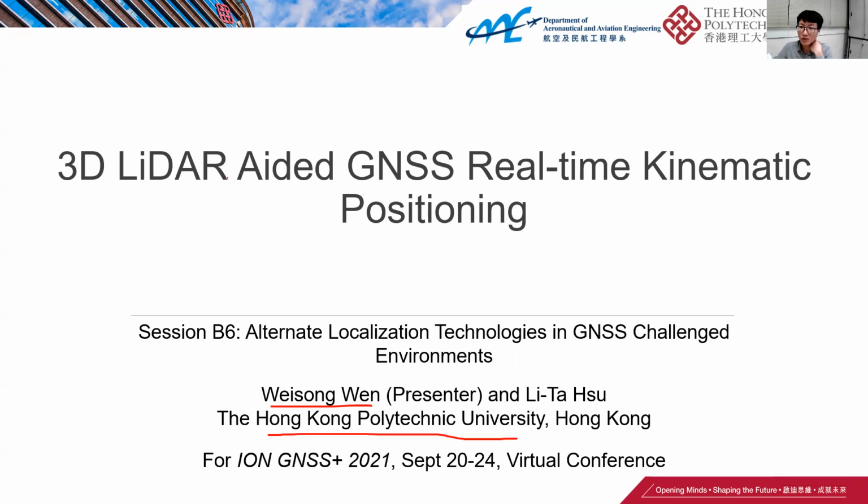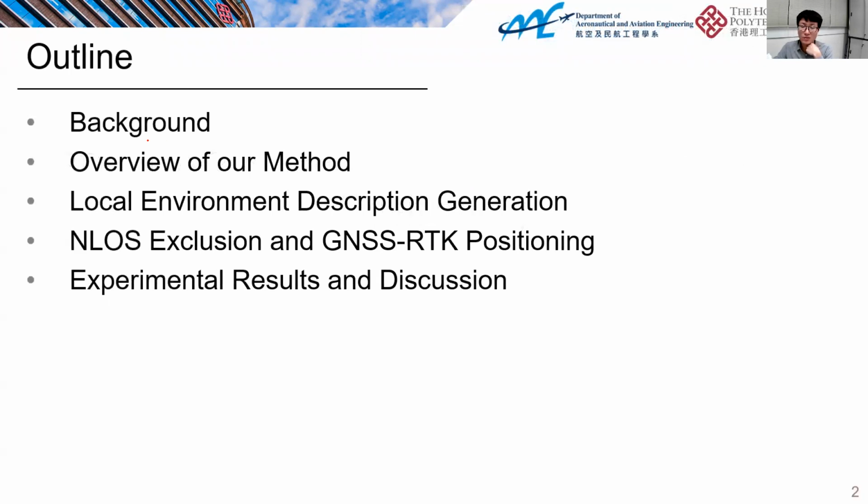In this presentation, I'm going to present our latest work using 3D LiDAR to help the GNSS-RTK positioning in urban canyons. Here is the outline, which includes the background and overview of our methods, the proposed methodology, and experiment results and discussions.